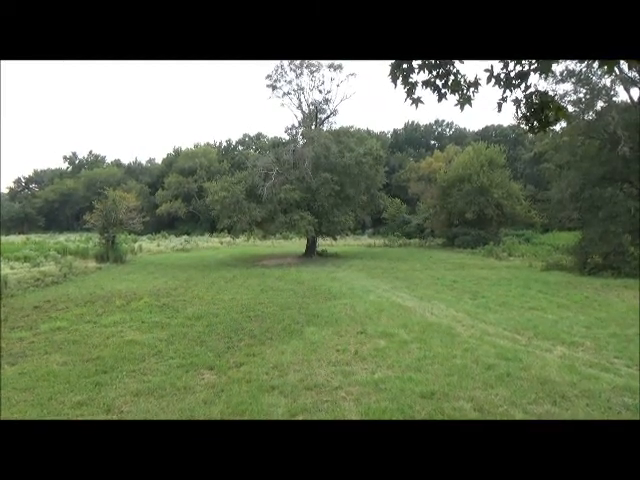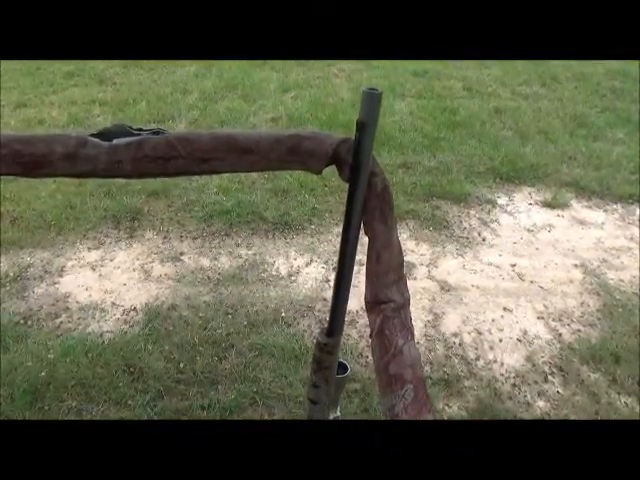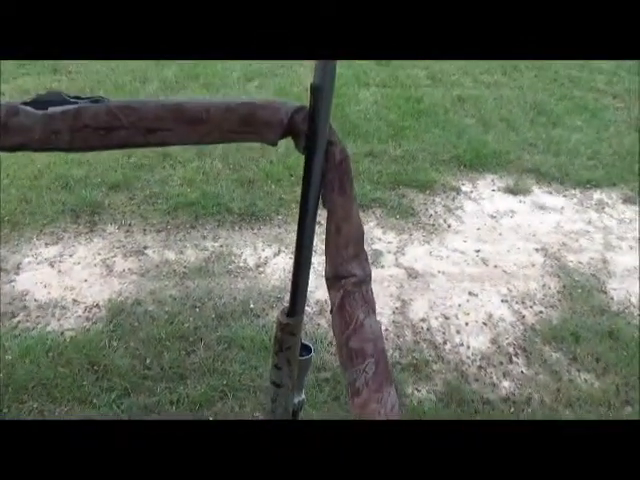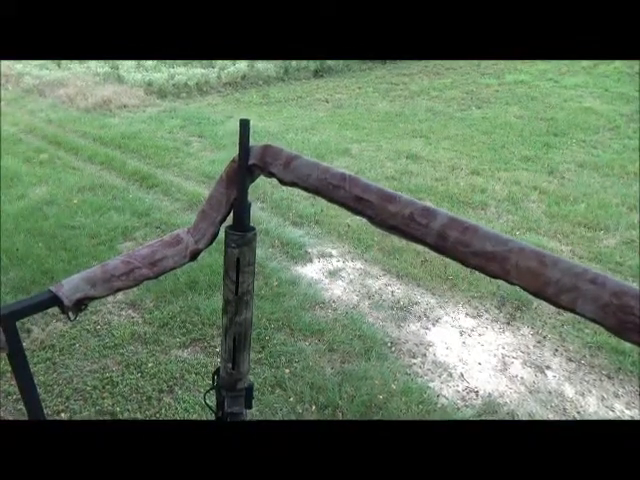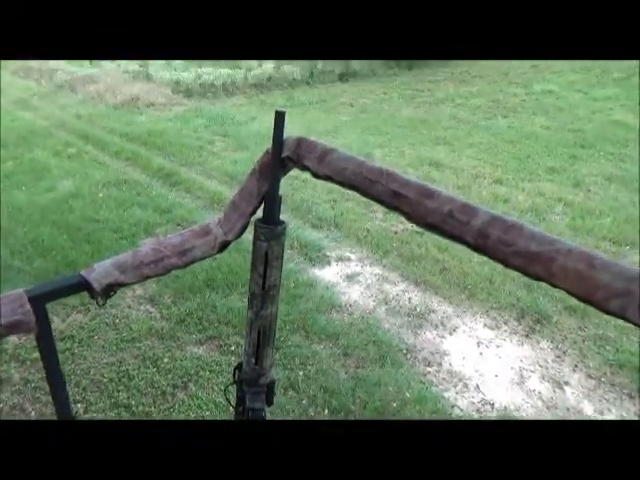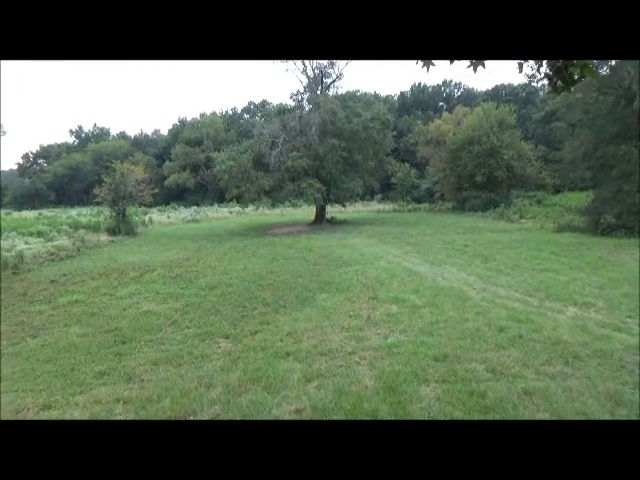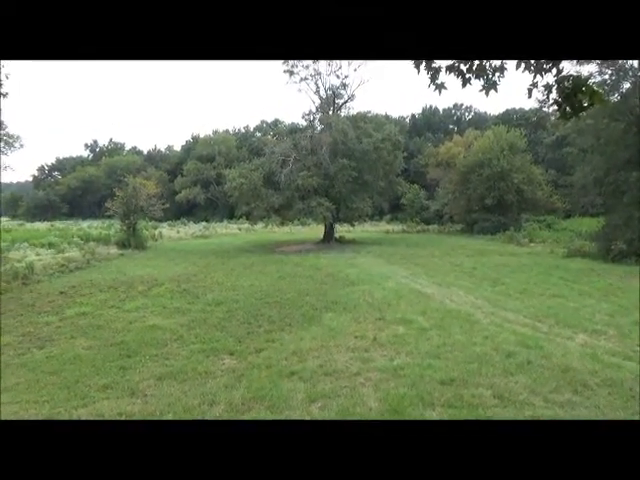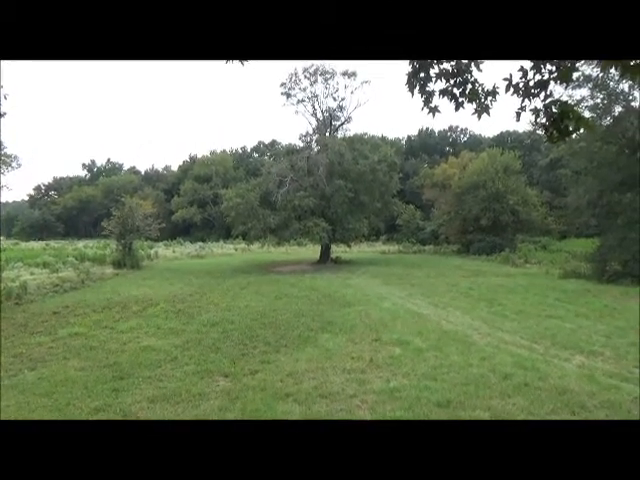I'm at Polly's stand. I'll be hunting with the muzzleloader during the day. It's a .50 caliber night. I'll be hunting with the AR-10 at night with a thermal scope. We've got about a 65, 70-yard shot here. The stand is to our west, and the wind is out of the north, so we're in good shape. I'll keep you apprised. Thanks.